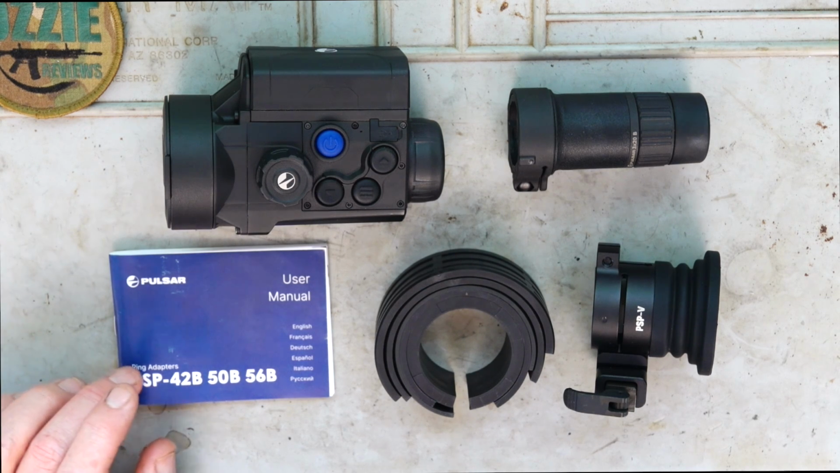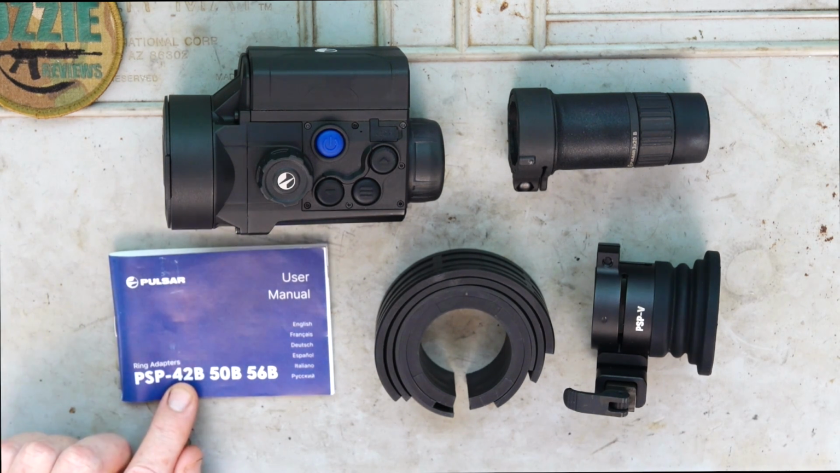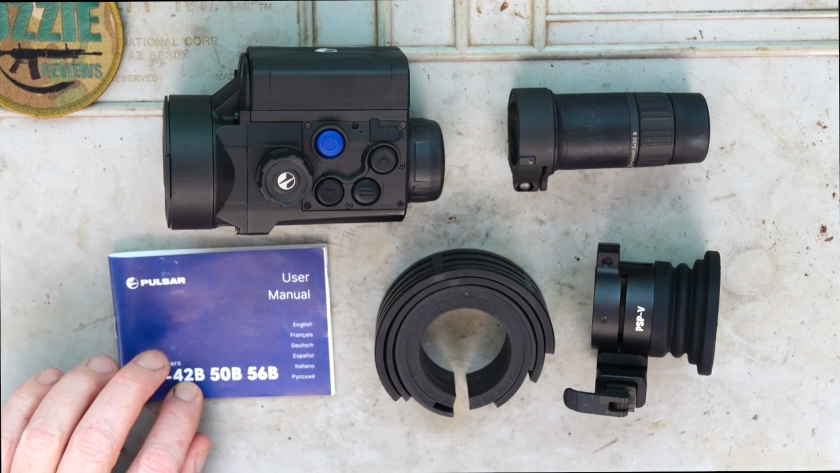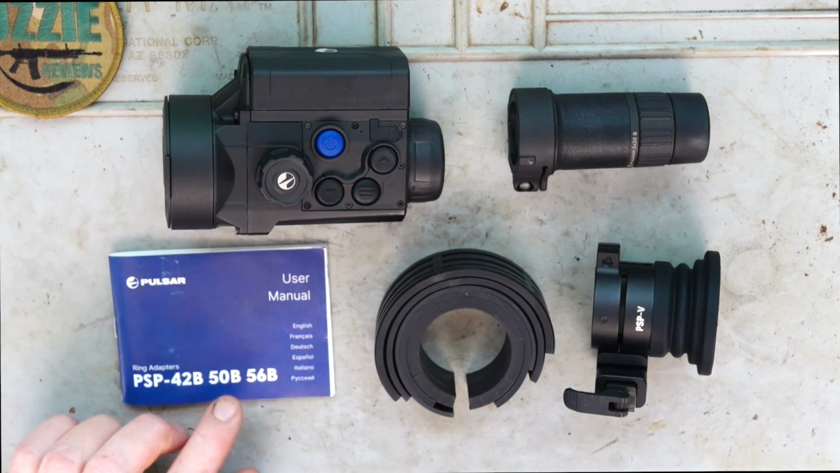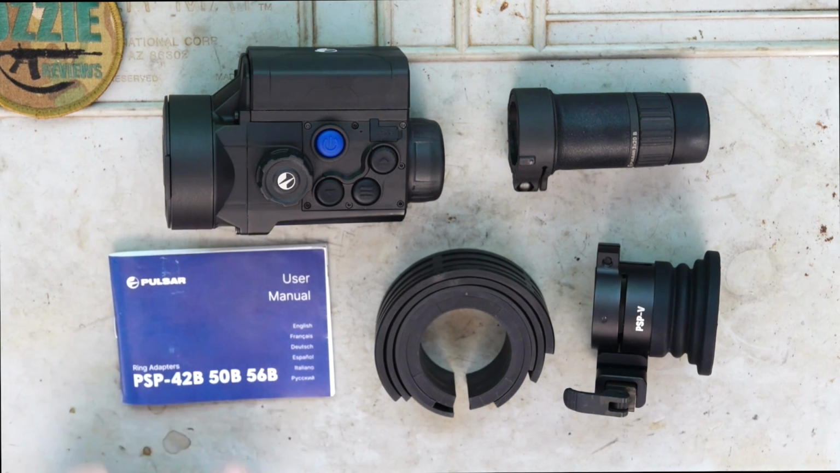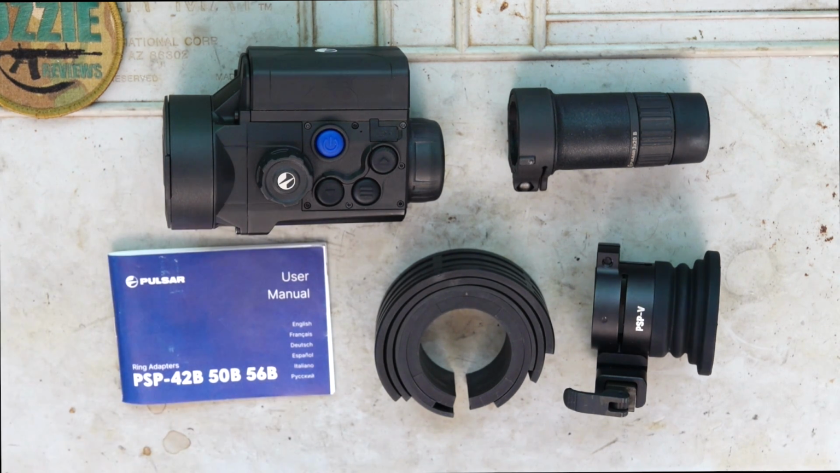Or you could go for the actual ring adapters for most scopes. So if you've got a 3 to 9 by 40 or 42, then you'll go for the PSP42B adapter. If you've got, say, a 4 to 16 by 50, then go for the 50B adapter. Or if you've got a 5 to 25 by 56 optic, then you'd go for the 56B adapter.